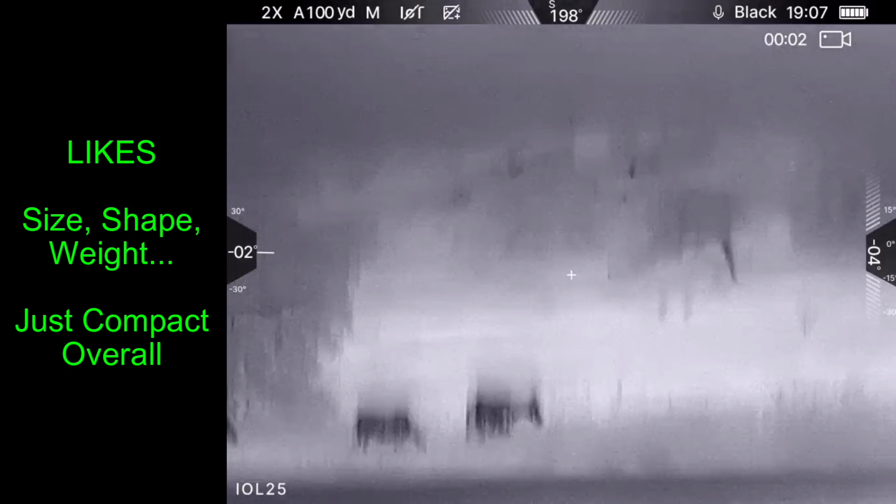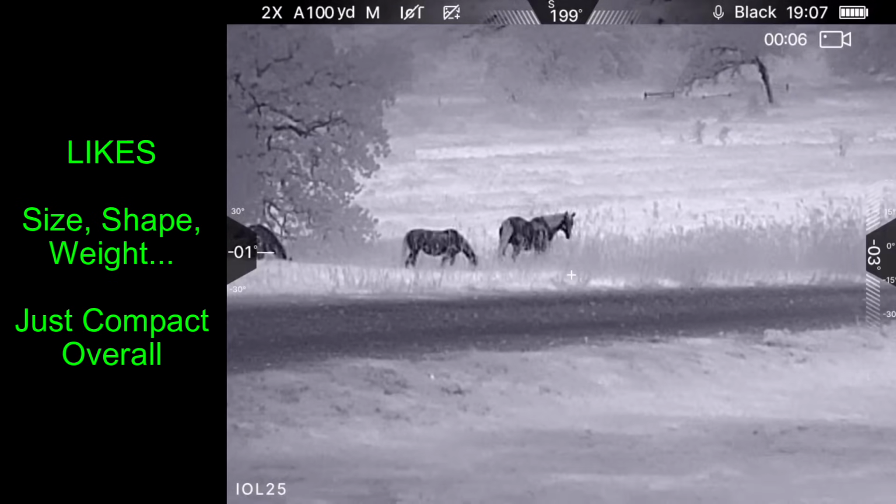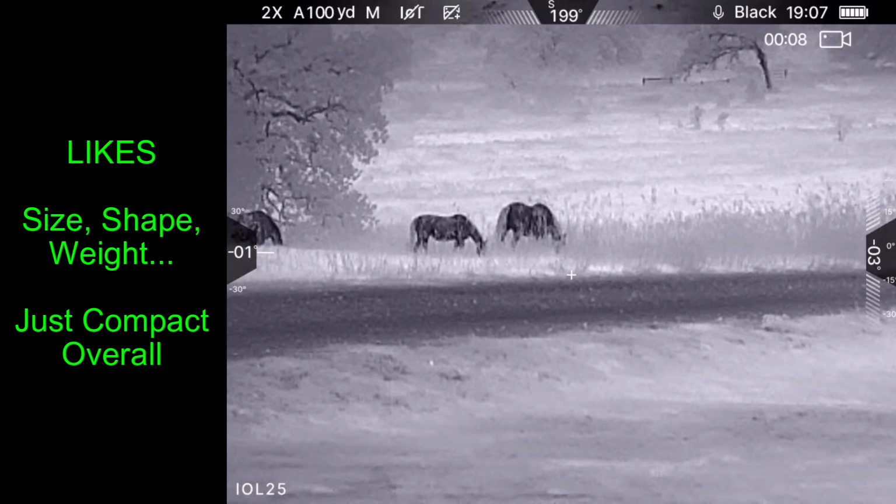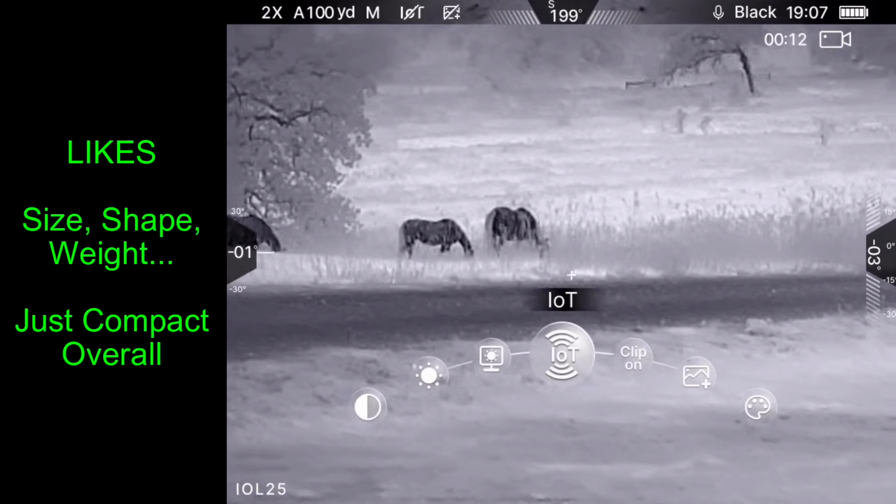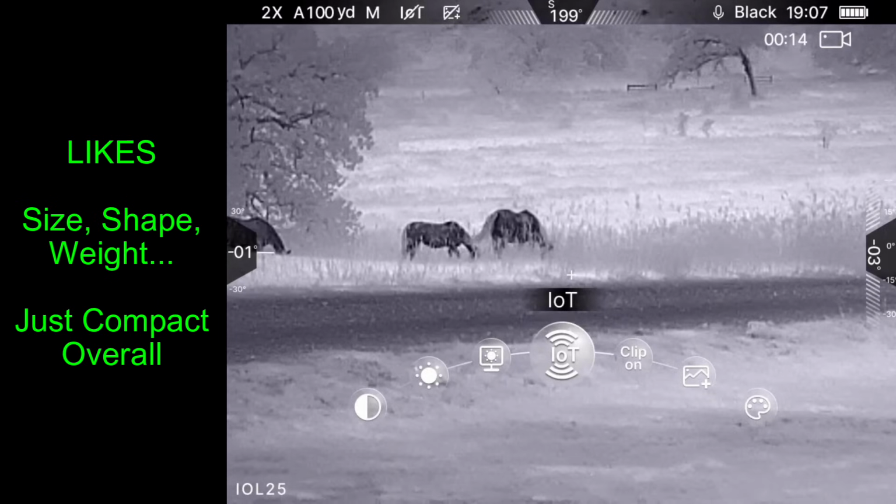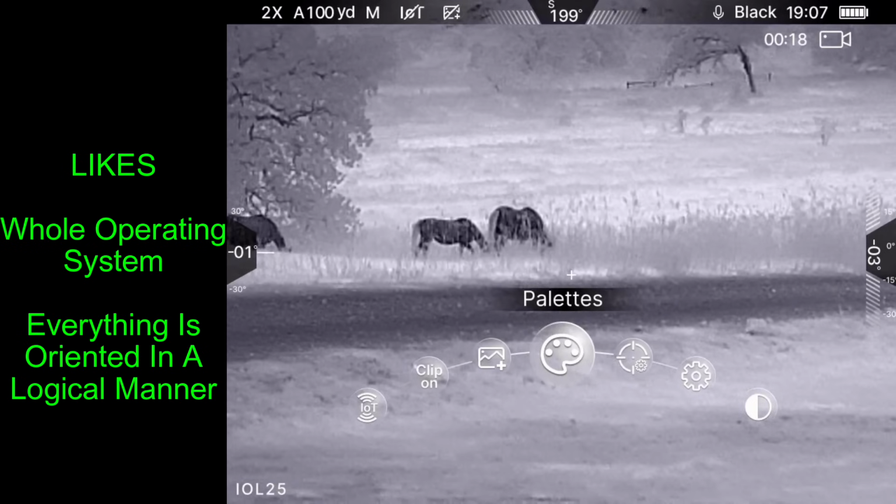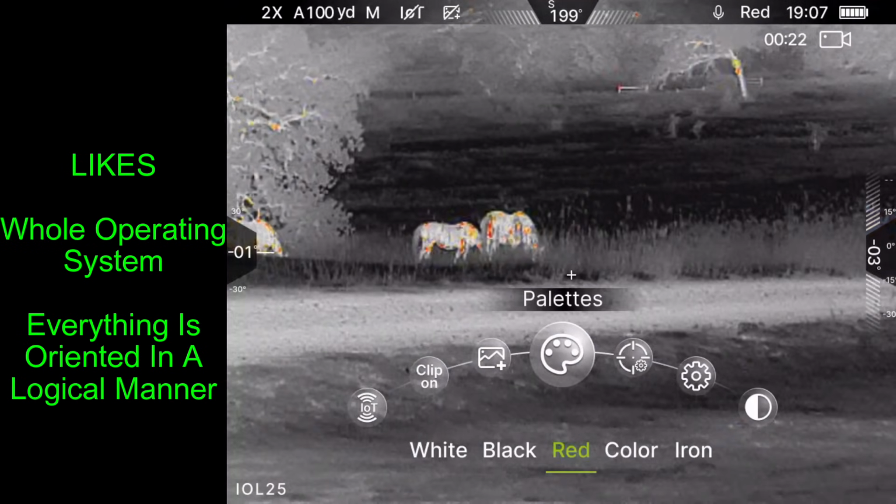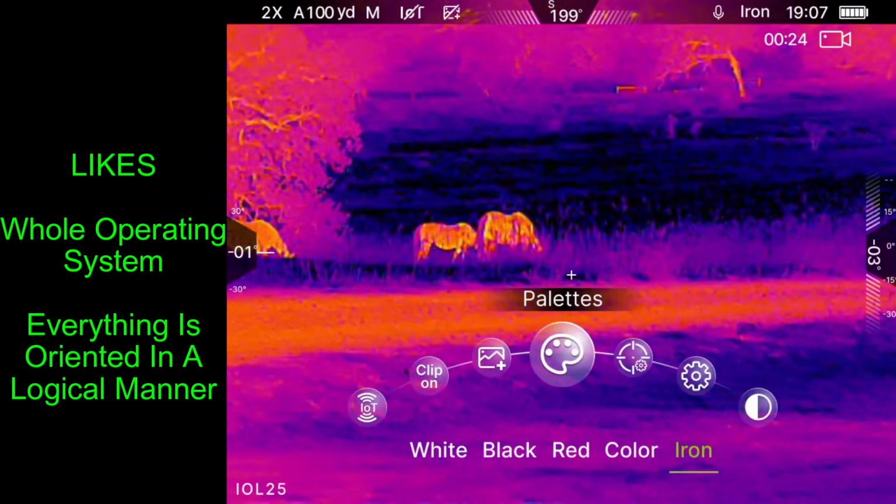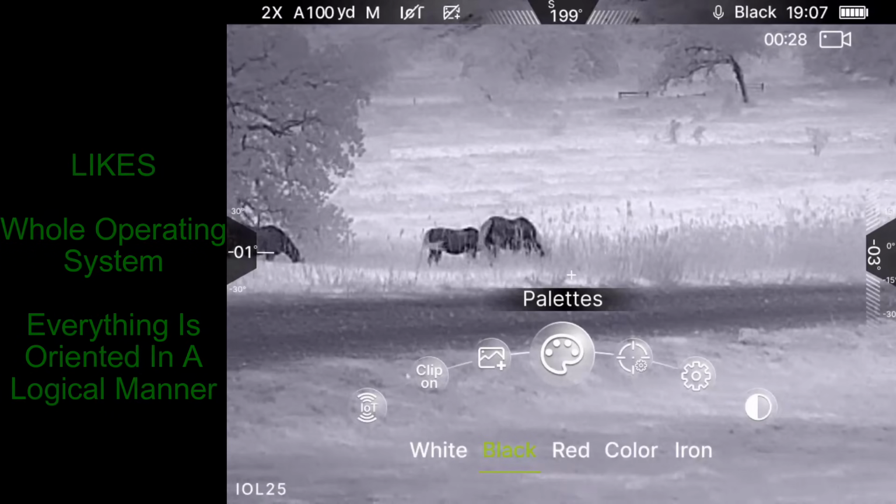After 2 nights out with this scope, what are my thoughts on it? Well, let's start with the likes. Overall, the size, shape, and weight I think are absolutely terrific. It's just compact overall. I don't know any reason to not like a scope in this configuration. In general, I like the whole operating system. I thought everything is oriented in a logical manner. I like the simplicity of the controls. In short, I thought it was very ergonomic both mentally and physically.